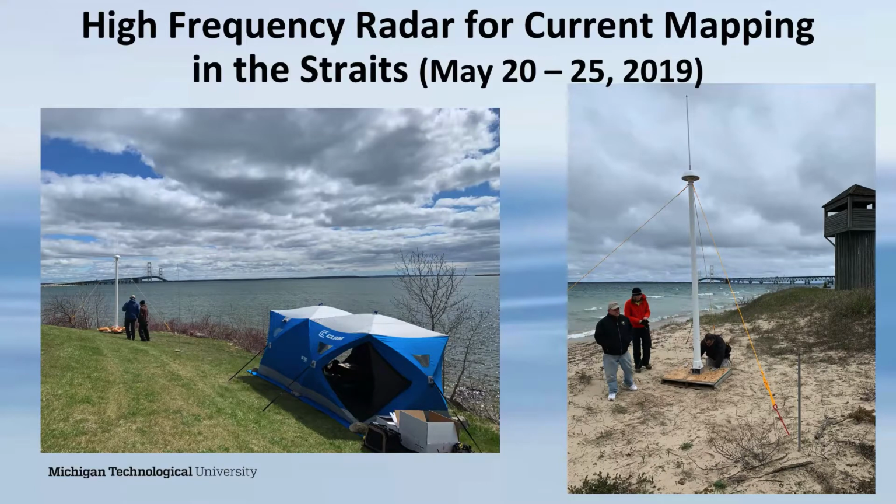Theory being that HF radar does not work as well over freshwater as it does over saltwater due to the electromagnetic connection between the radio waves and the water surface waves. But by not working so well, it works out to about 20 kilometers offshore in the Great Lakes, where it works to 200 kilometers offshore in the ocean coast.